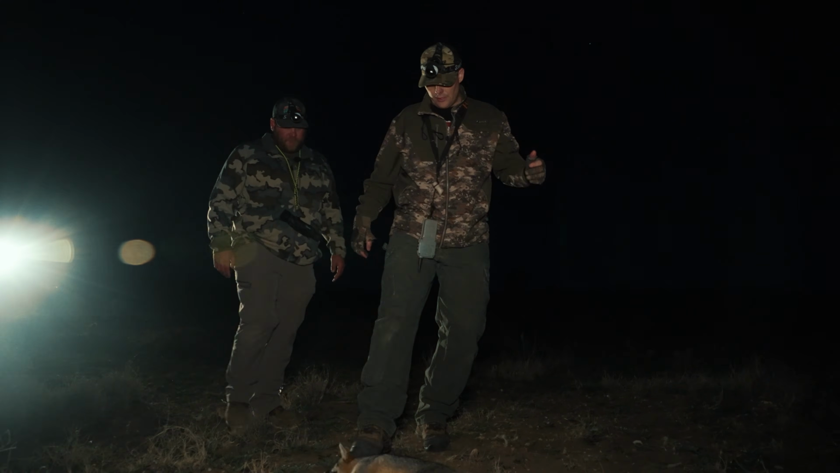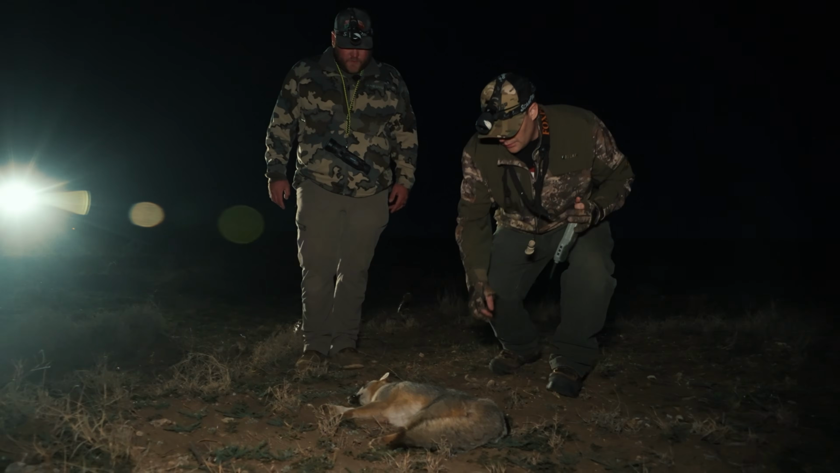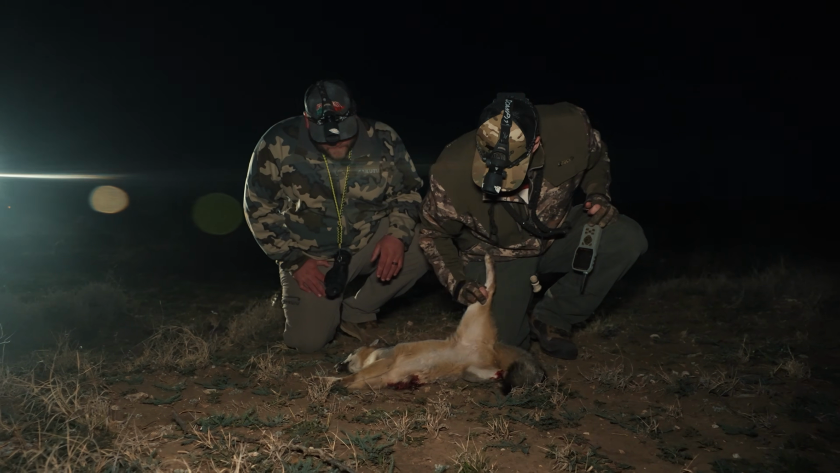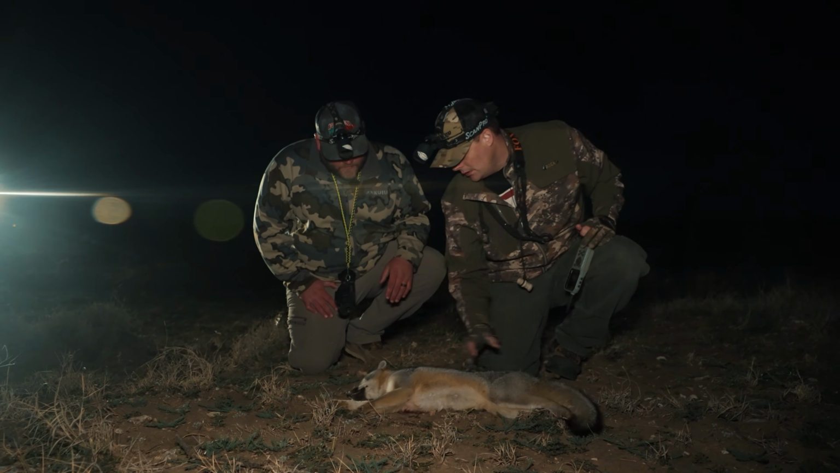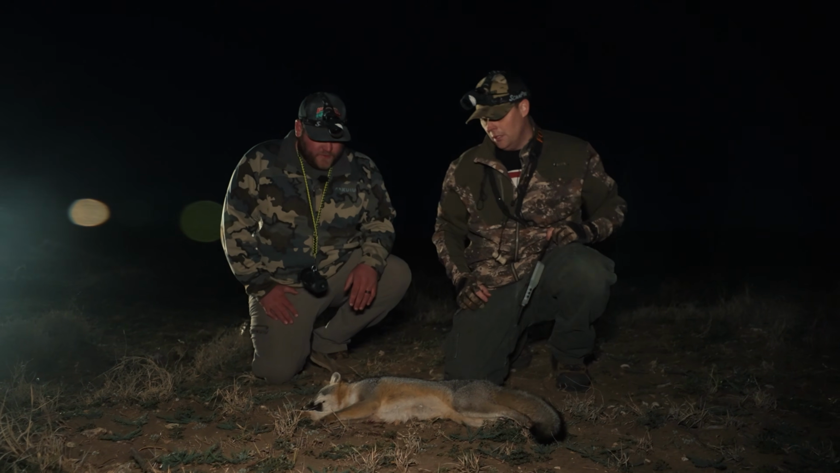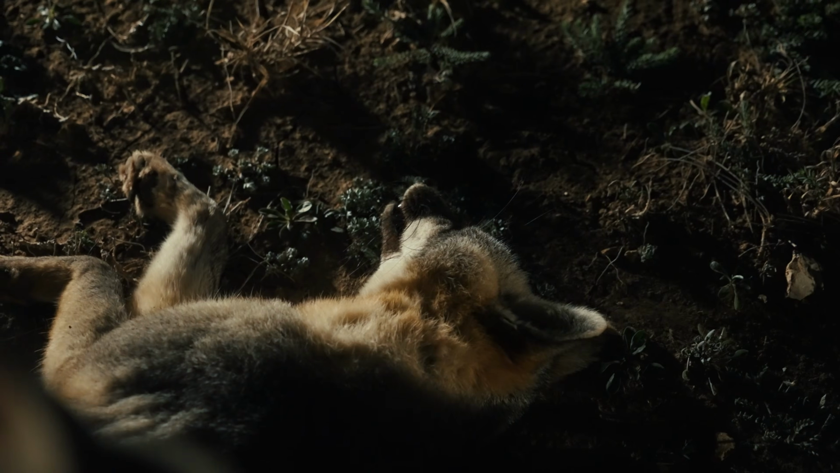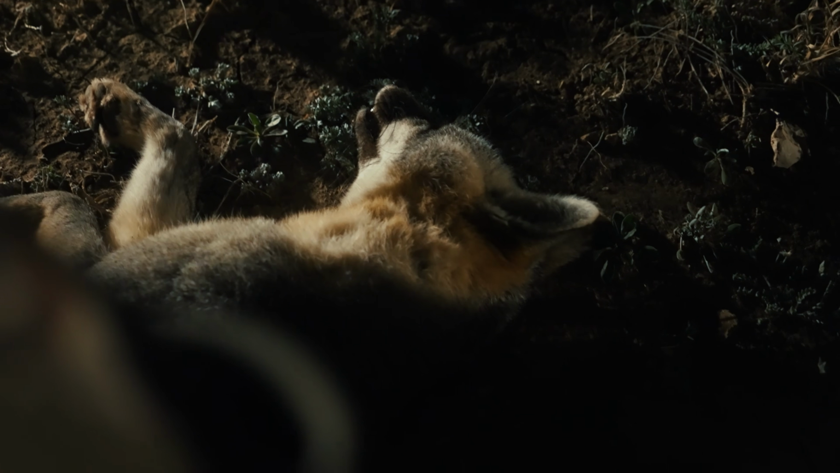That looks like a little better fox there, doesn't it? Yes, sir. Yeah, that's a good one. A male or a female? Another female. She's a lot bigger for a female, huh? Yes, it is. I don't know, it's kind of weird. Seems like we've been killing all females. Gotta get the males to start coming in. Yeah, I don't know what they're doing.